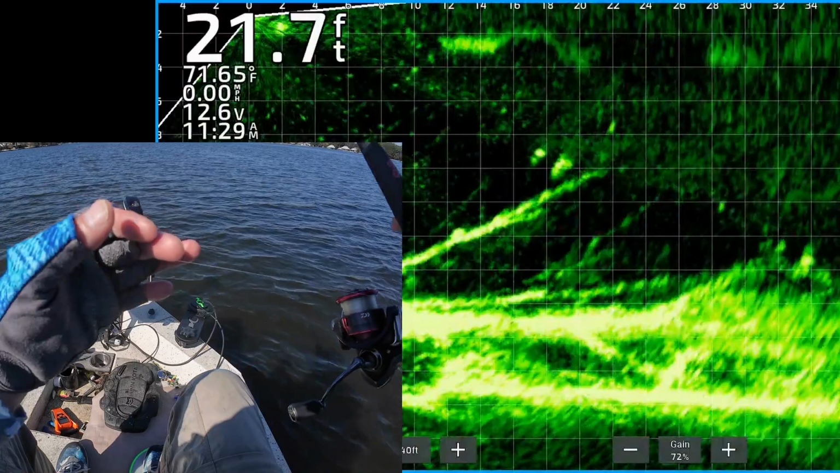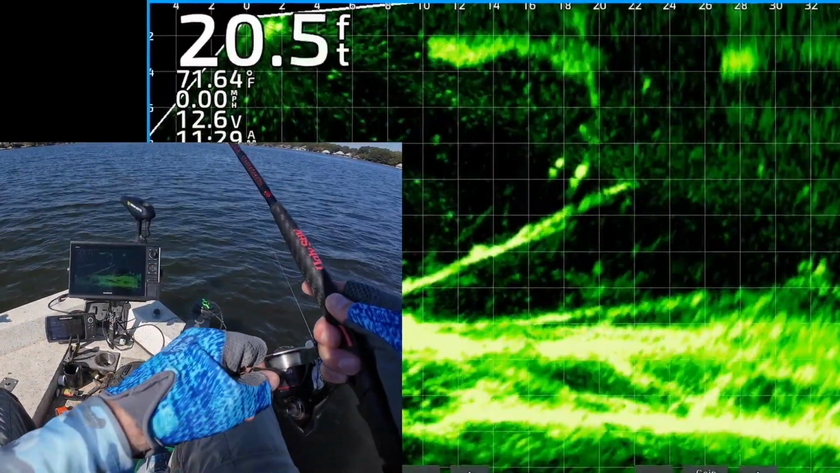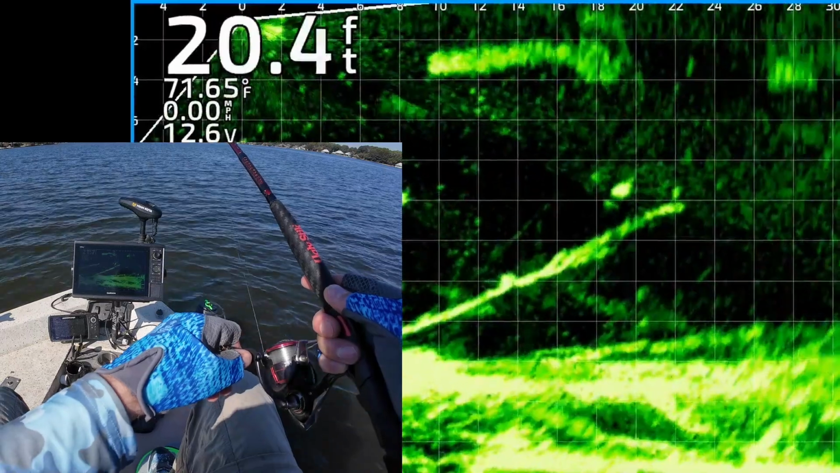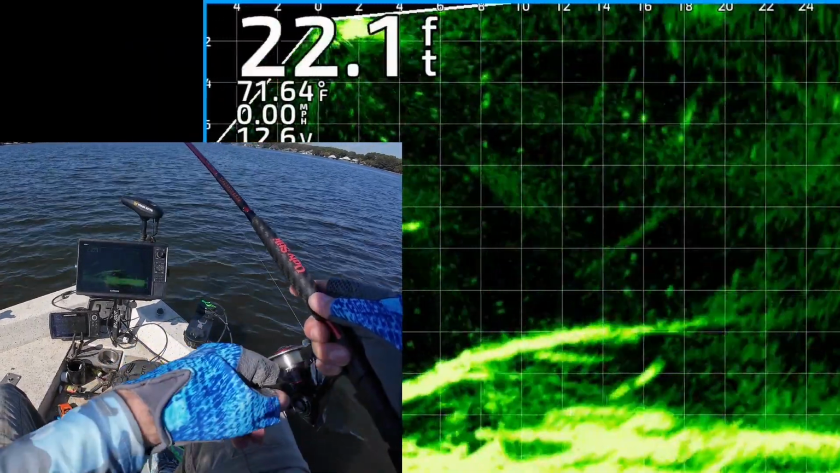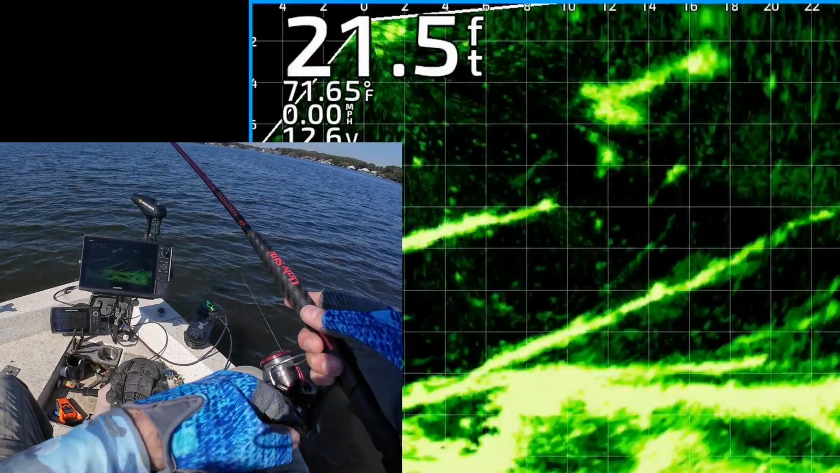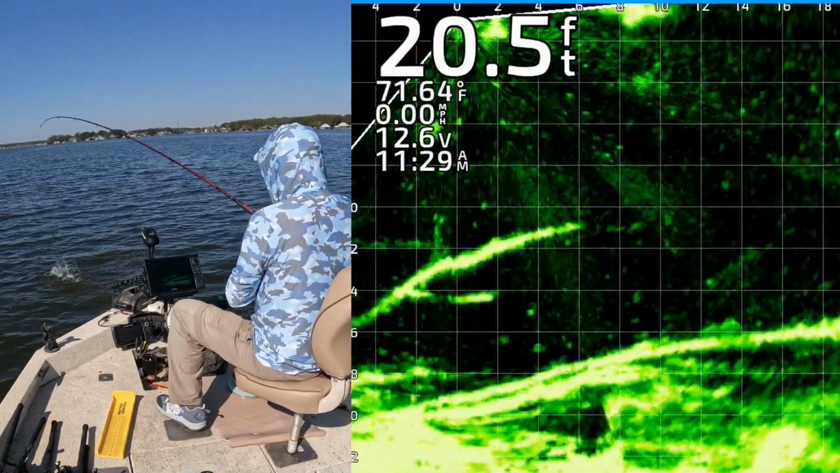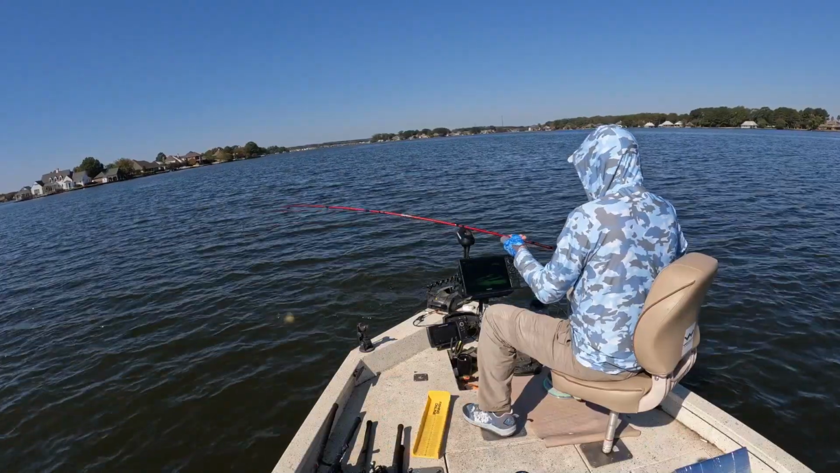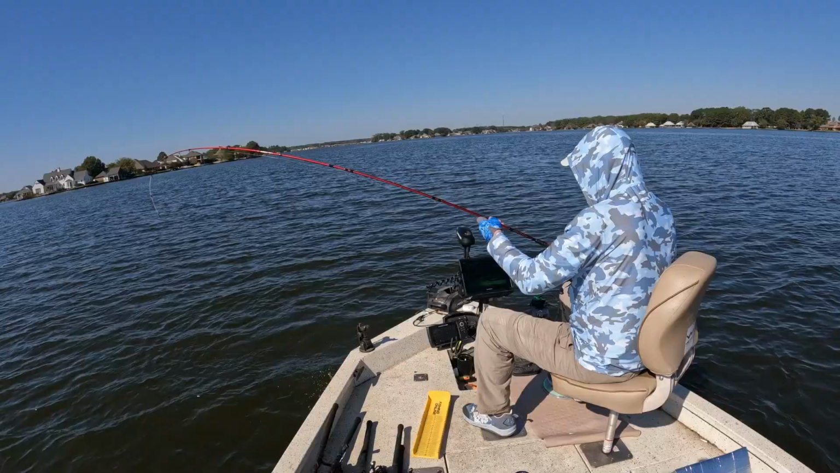Probably the most important tip I can give you is that when you're sniping for crappie or reeling the jig and the crappie is chasing it, do not stop reeling. It's just like musky fishing. Keep reeling, and if anything, speed up your retrieve and they will eat it. Got him. He chased it down. Man, sucker chased it down. My goodness.